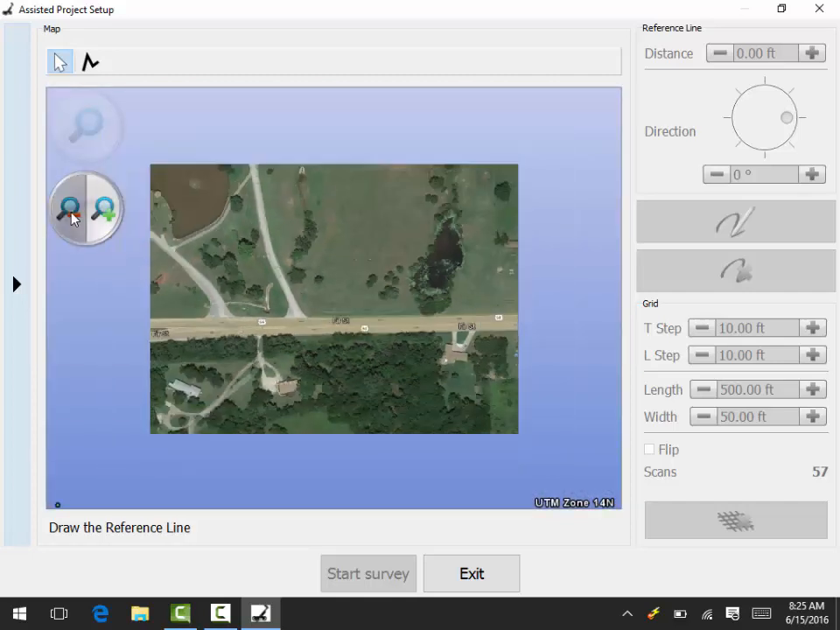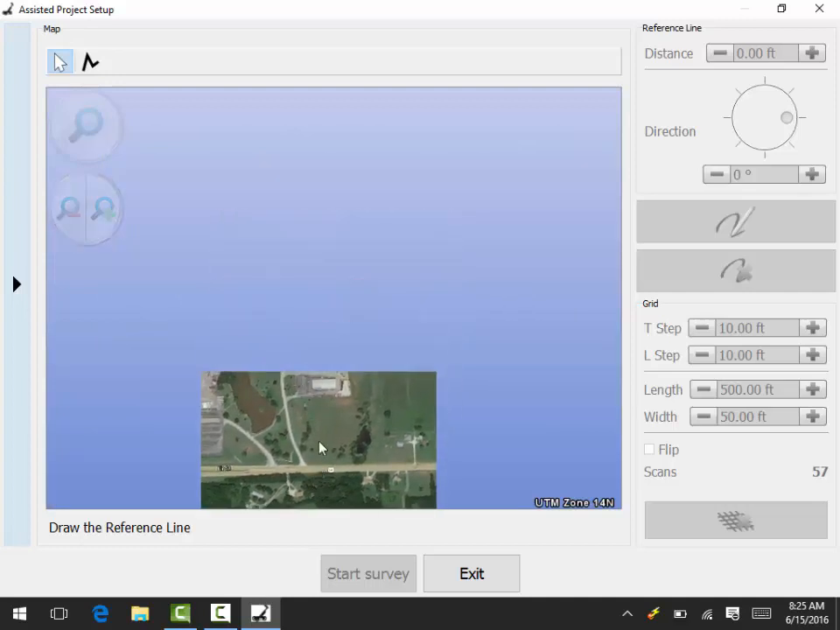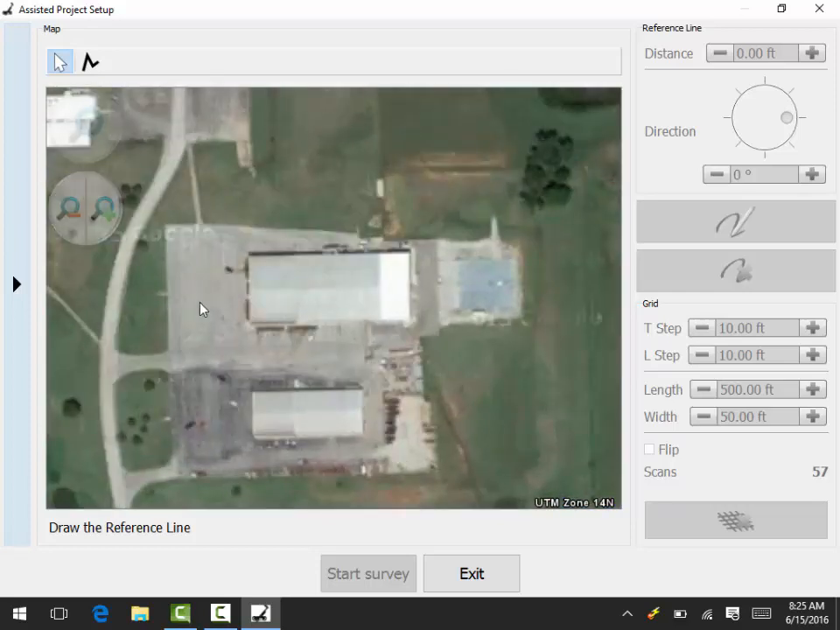I'm going to zoom out once the map comes in and get to the area that I want to perform the scan.